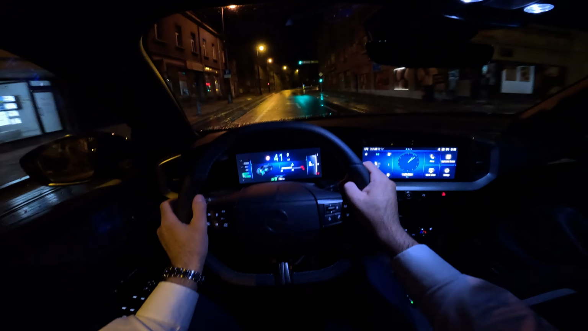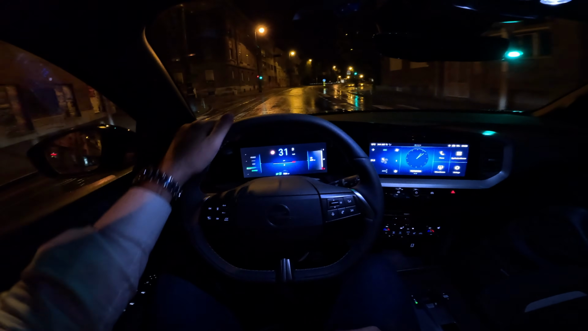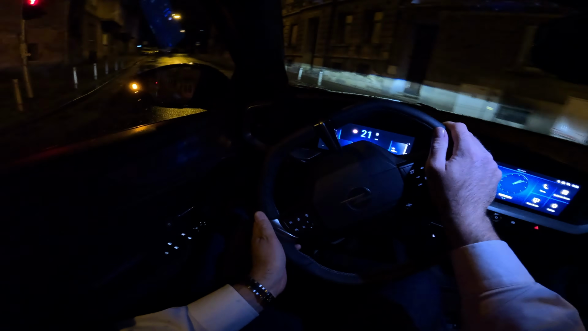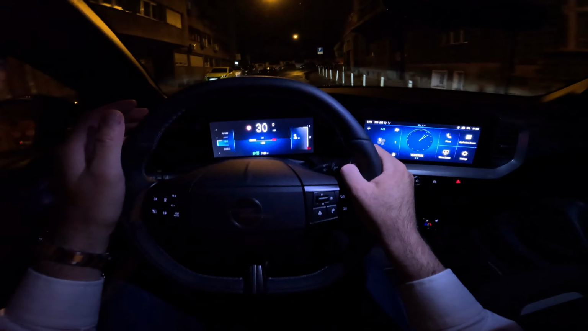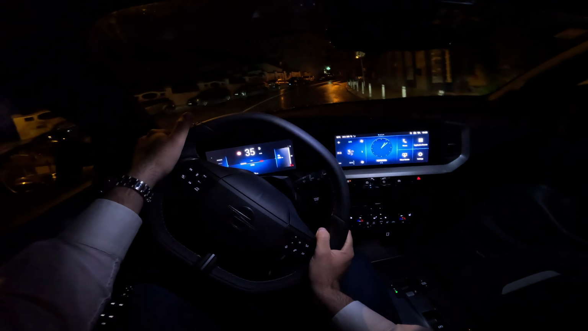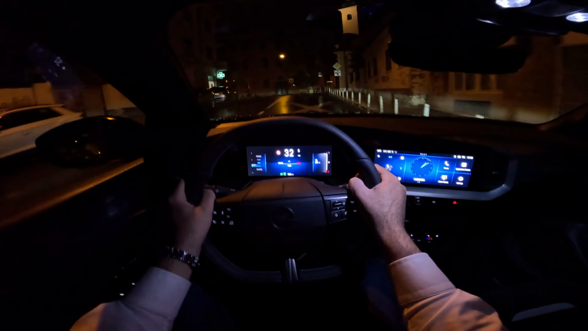Now one of the views that I've set here is for the RPMs, and you can see now it says 0, and now we have 2300 and so on. So the electric part of things is very pronounced here on this hybrid powertrain.